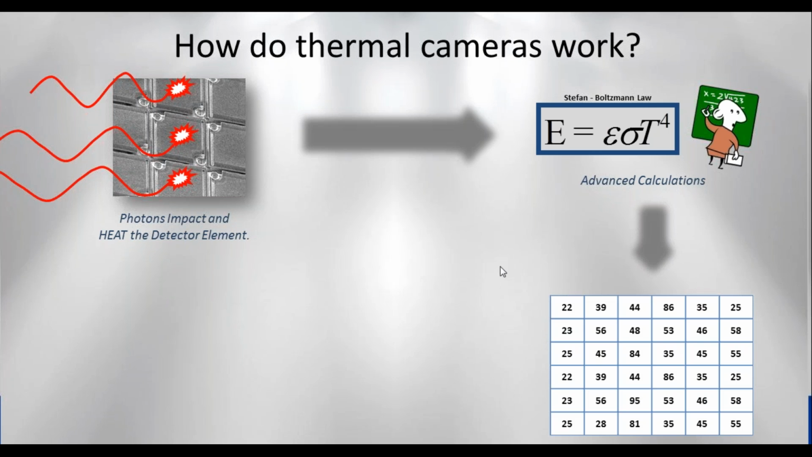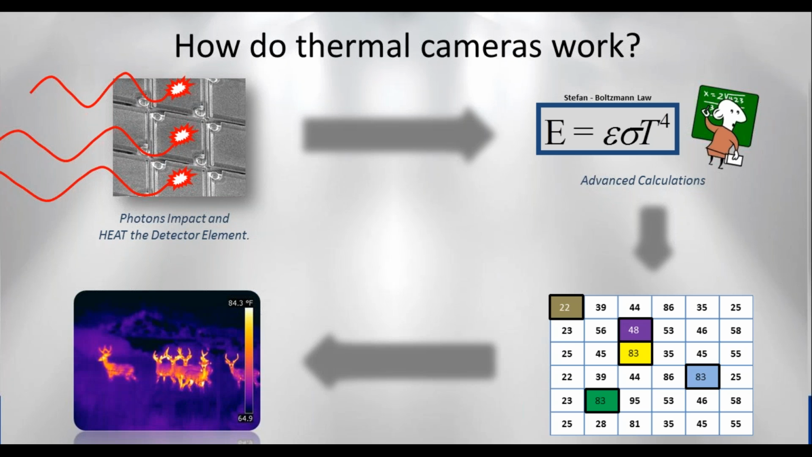From there, we add color depending on the temperature value. So in this case, we add these different colors based on how hot or cold they are. And once we do that for the full image, we get a thermal image, and that's what comes out.